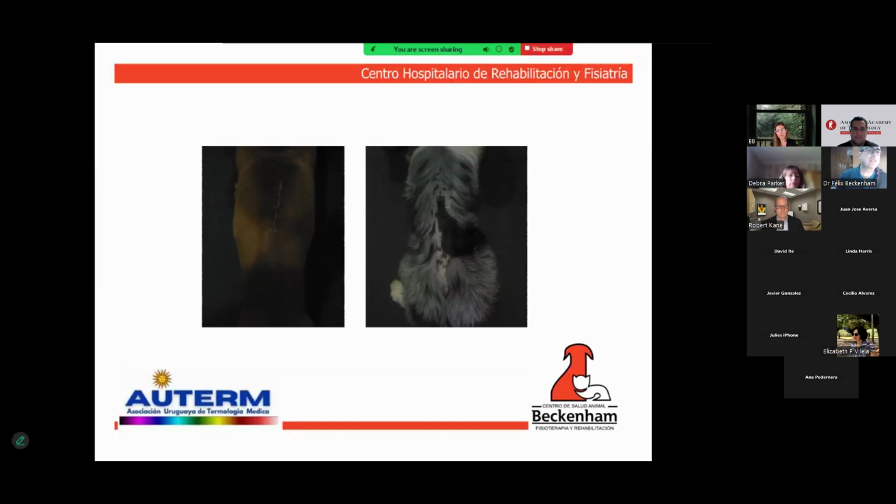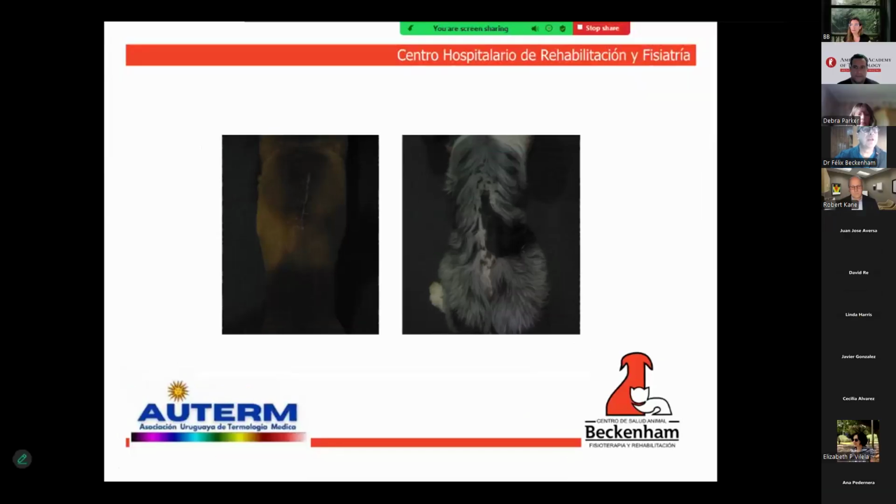So the question is regarding neuropathic patients with prior surgery. Are there any vascular sequelae from the previous repair that we should take into account and ignore in subsequent thermological analysis of this type of patient?